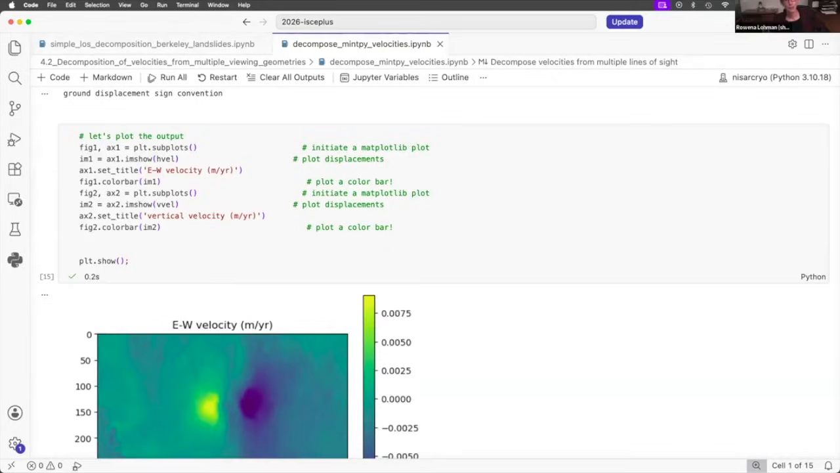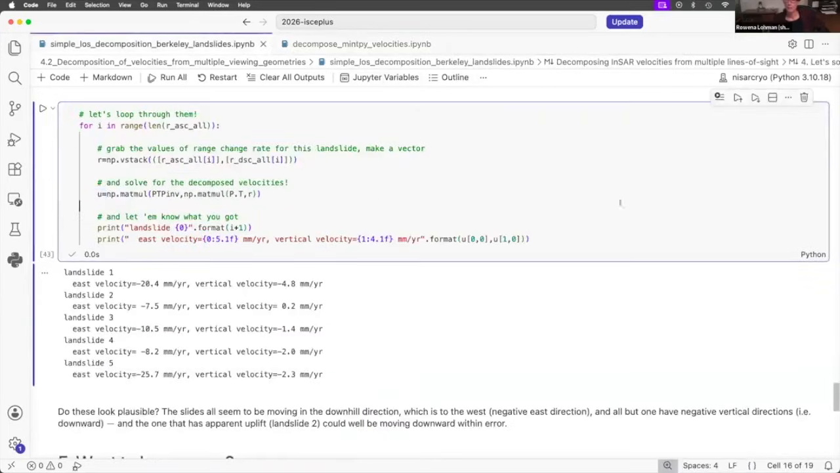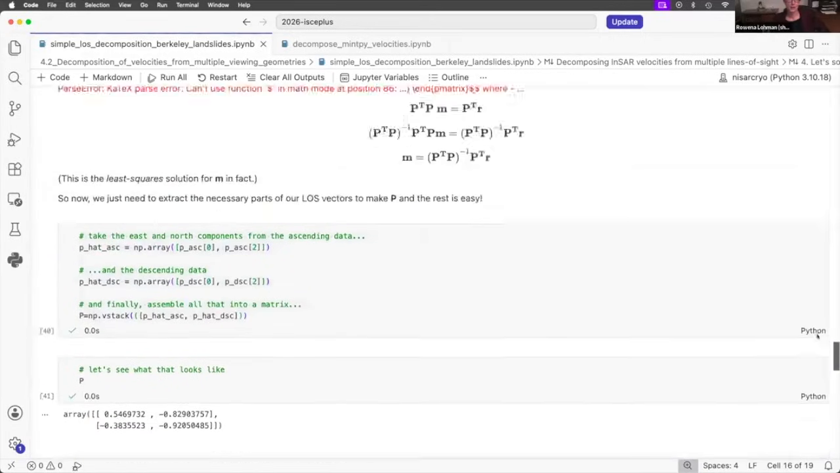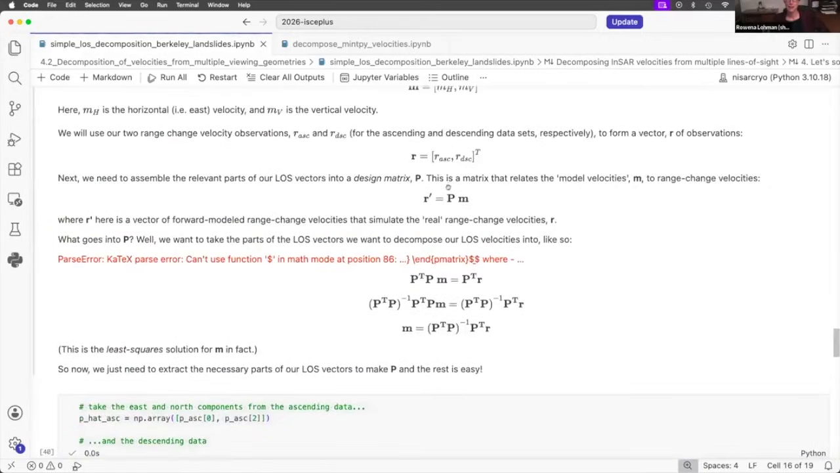The other thing I wanted to bring up was that this is one approach. If you look at this problem here, we by construction made our P matrix only include the east, west, and vertical motion. We ignored whatever happens in the north-south direction.